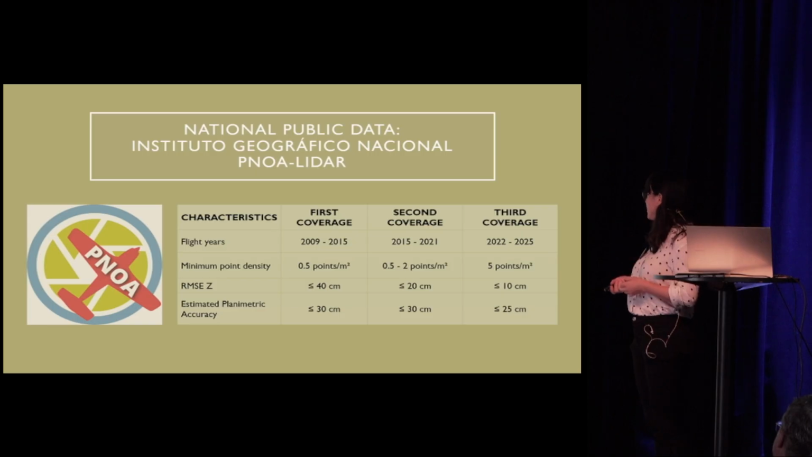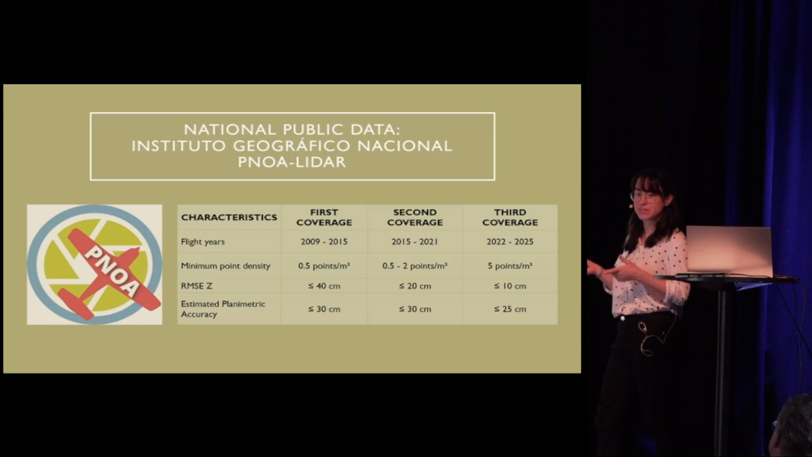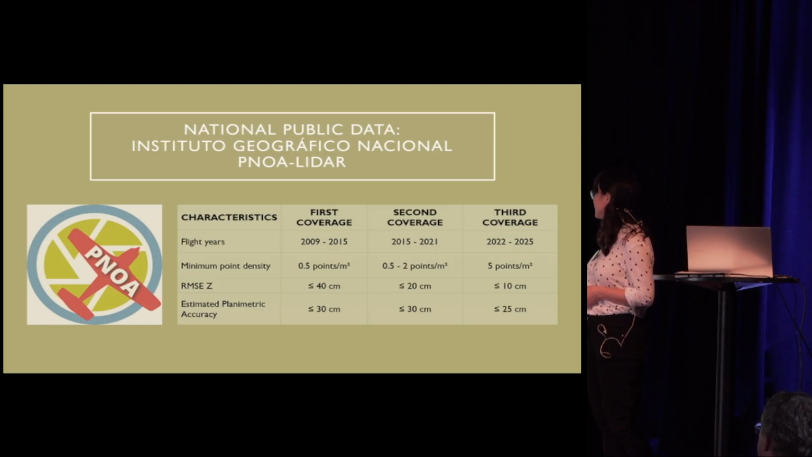I'm also unlucky because the third coverage, which is being undertaken now, is already done in Valencia, but it has not been published. They've been waiting for that data for a year, so I hope that they release it before I finish my thesis. So I mostly work with the second coverage.